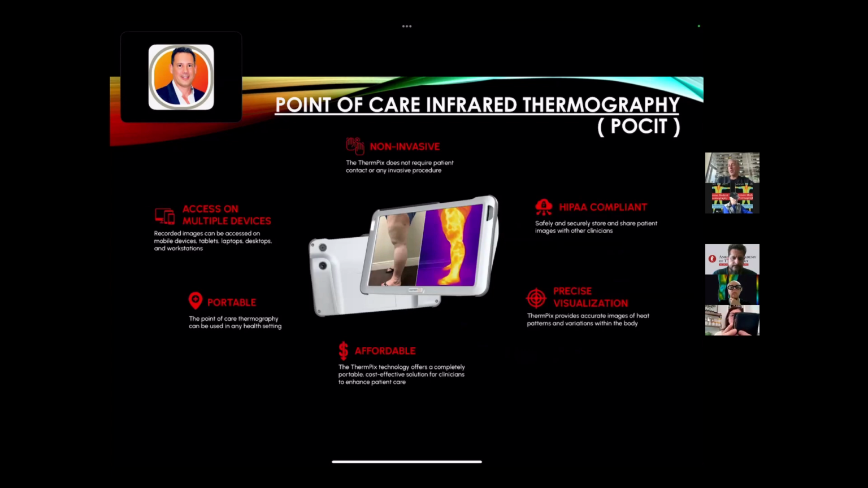So point of care thermography, or POCIT, and I think it's important to add the I for infrared for reasons you guys know, but also makes for a really cool acronym. POCIT, which is different from POCUS. POCUS, by the way, is point of care ultrasound, which is a very big field right now. Point of care infrared thermography will be a very big field by the time we're all through with it.